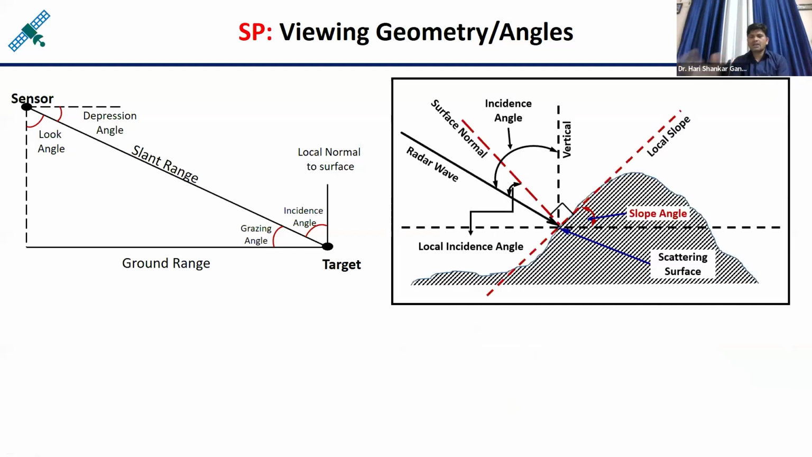And if undulating terrain is there, then the incidence angle is called the local incidence angle, because here if you draw a perpendicular, the perpendicular will be towards this side. So this particular angle between the perpendicular and the incident light is called the local incidence angle. But if you add the slope angle to the local incidence angle, then you will get the actual incidence angle, which is from this vertical.